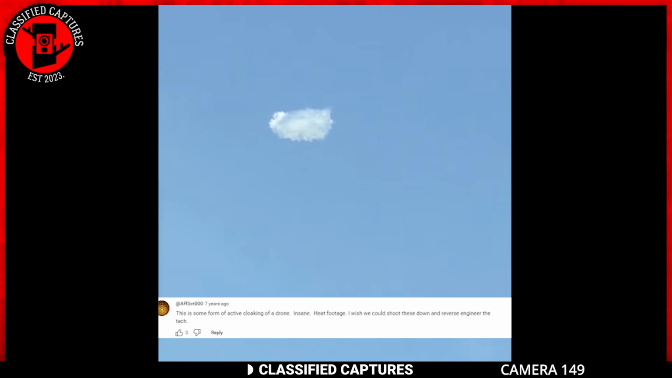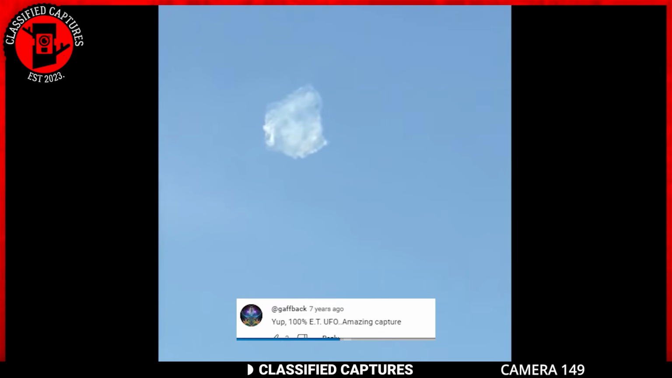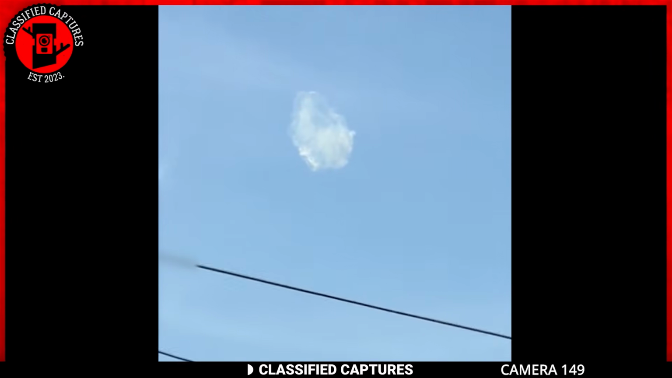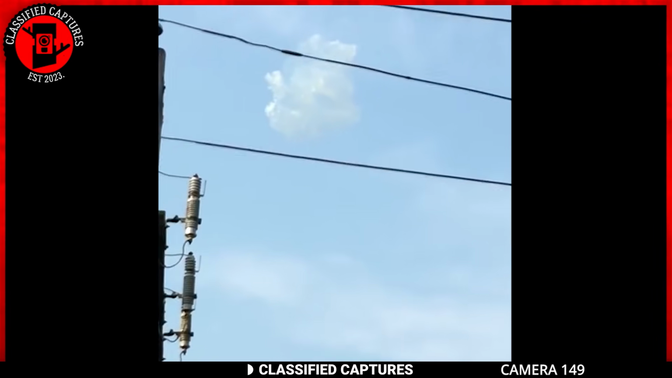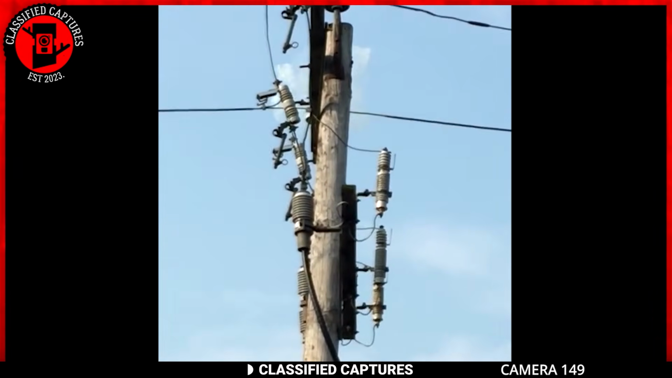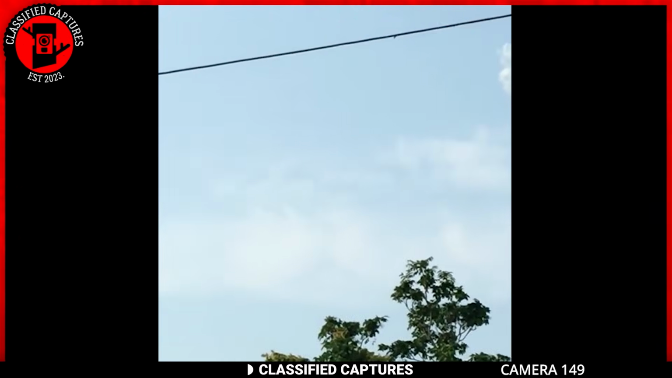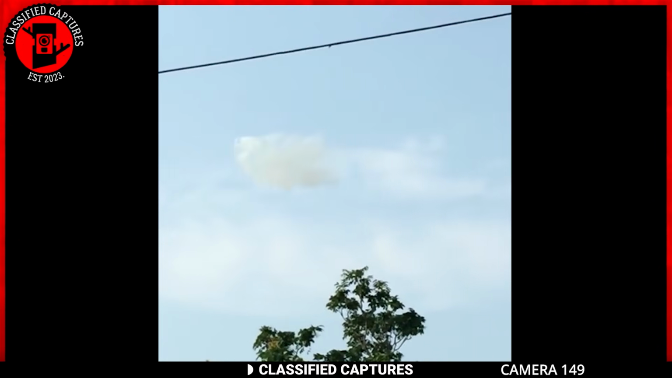One commenter suggested that this was a drone cloaked as a cloud. Another commenter was convinced that this was a UFO. He even made a subtle argument that the flashing lights were evidence of extraterrestrial activity, and countless others agreed with him. Despite the evidence and buzz around it, a number of individuals in the paranormal community think the whole thing is a hoax meant to throw the community in disarray. You've seen the clip yourself. What do you think?